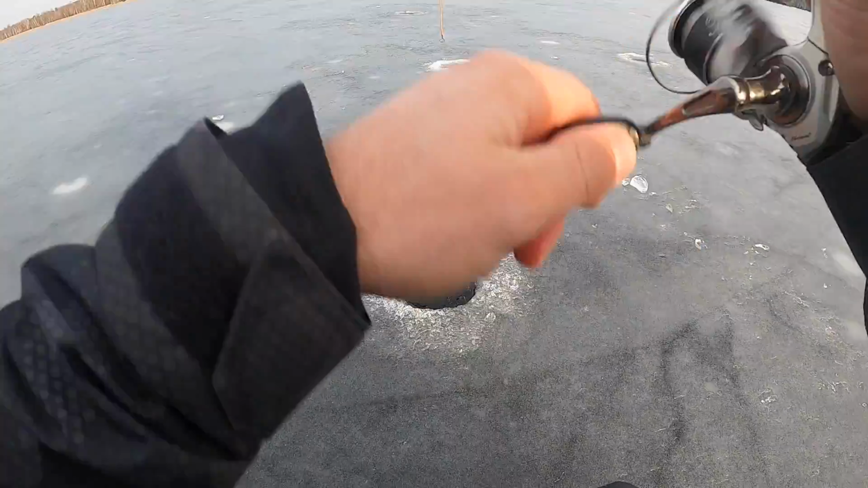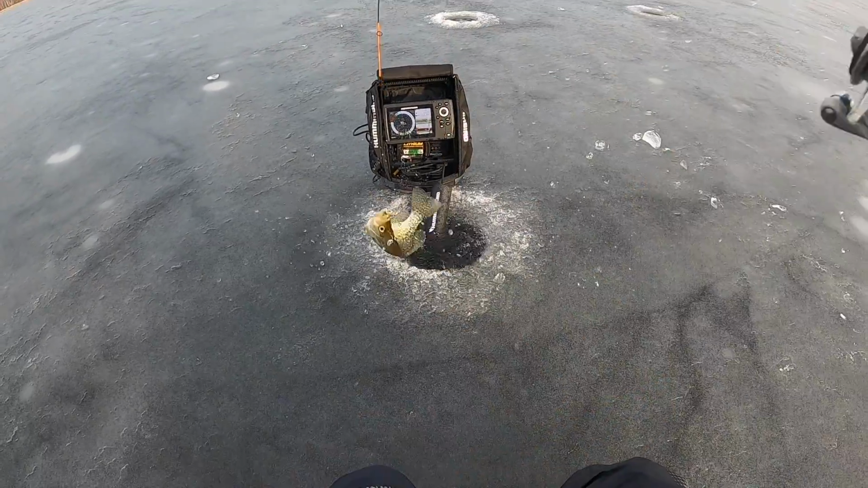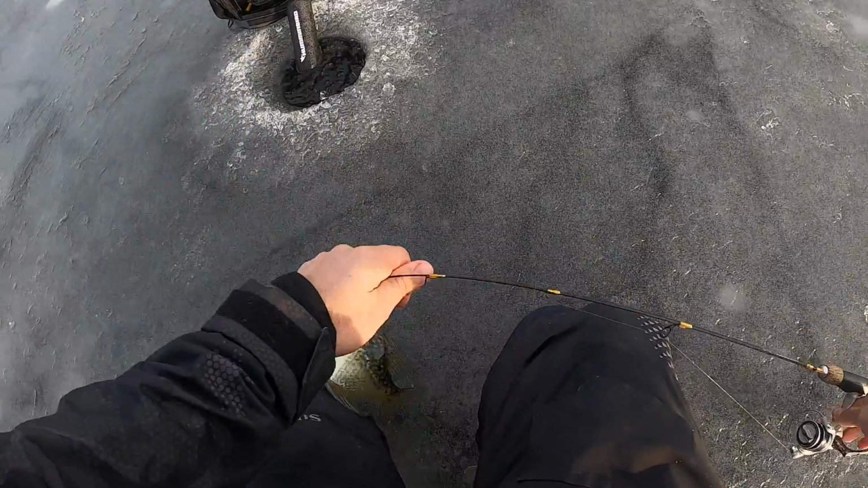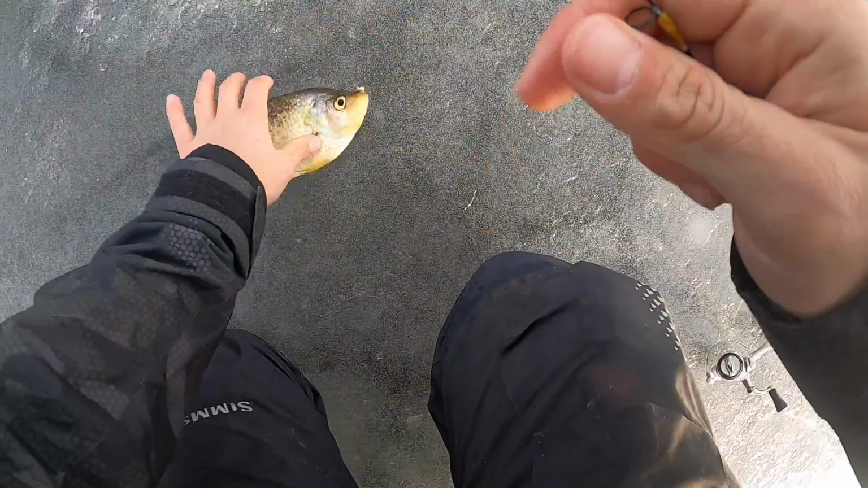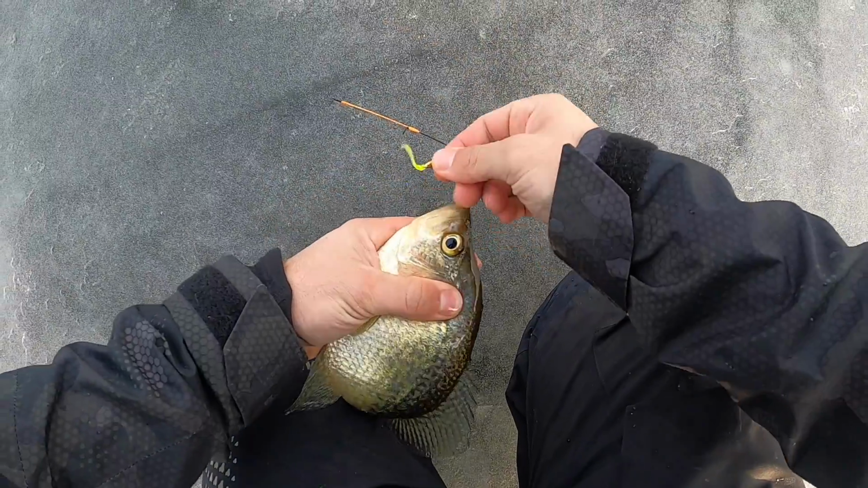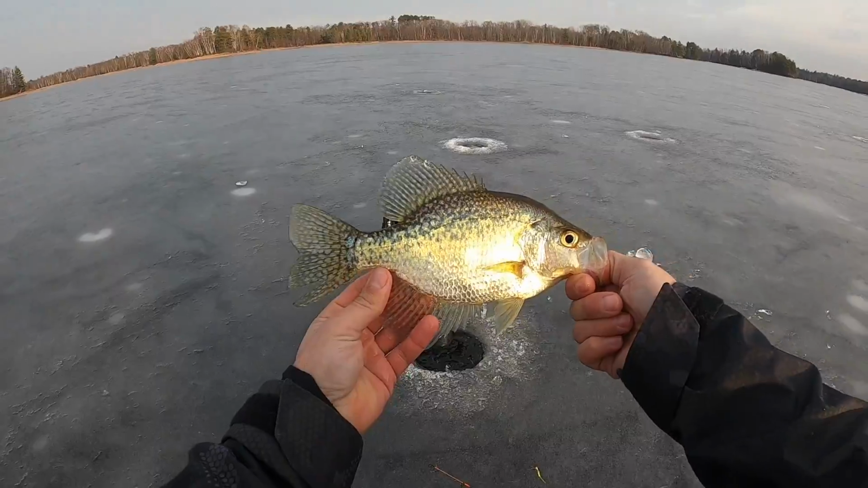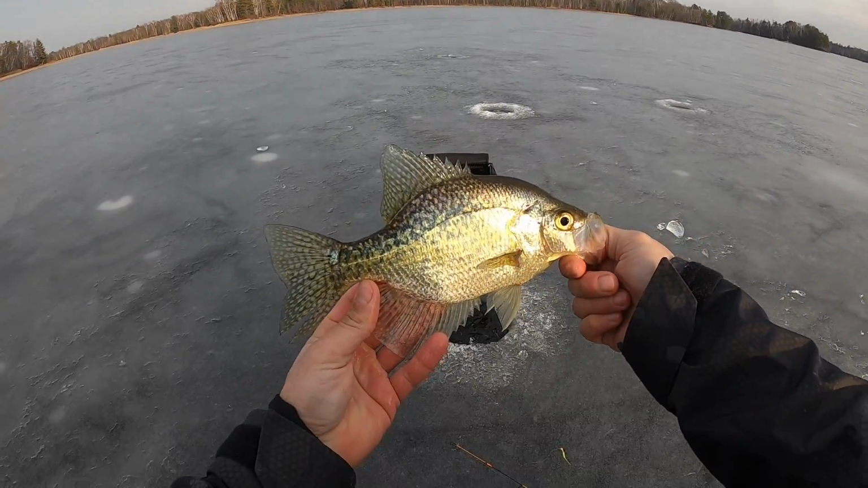Got it. Just like that. Moving around, staying on the fish. Another nice crappie. Alright. Take a look. We're about 9-10 inch crappie. Perfect little eater. Get him back in. Oh, there you go.